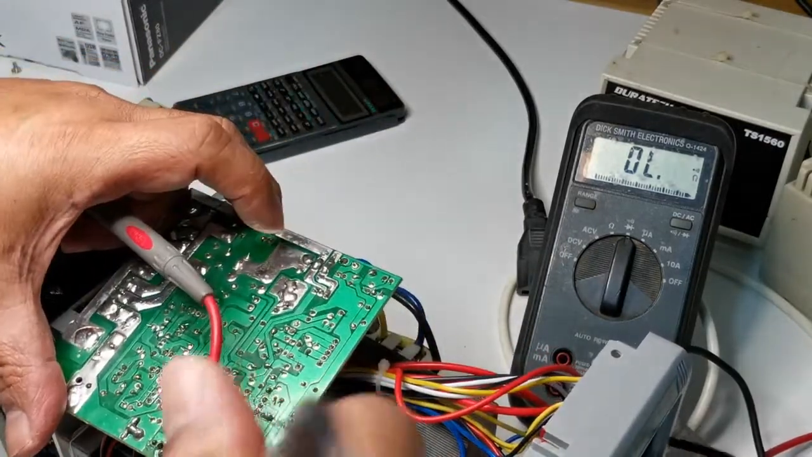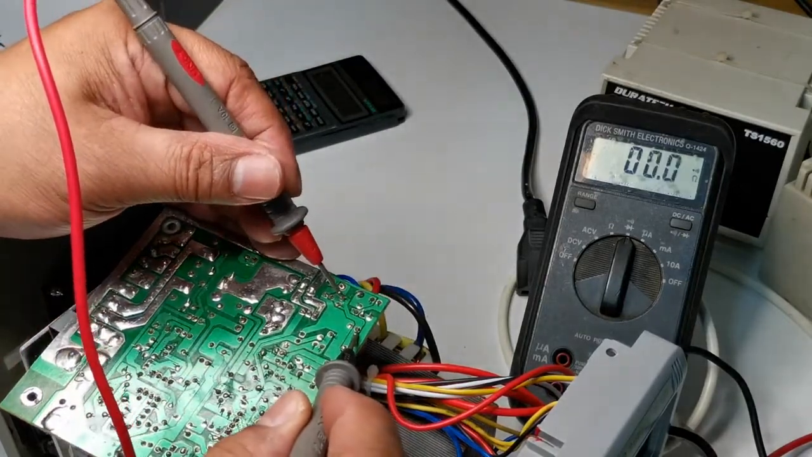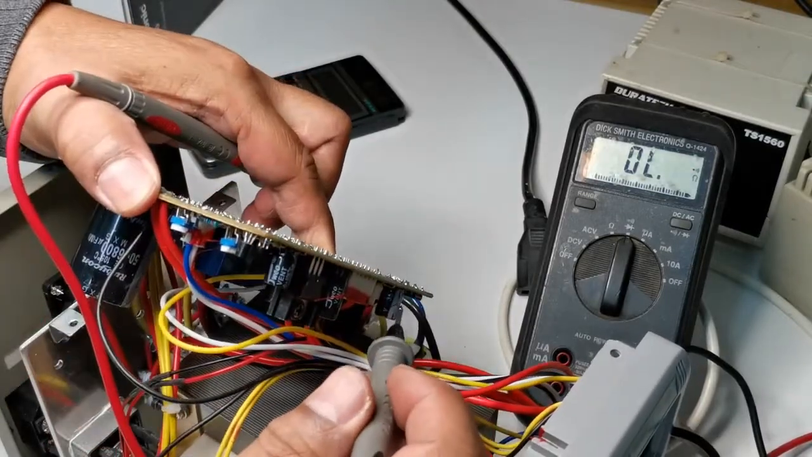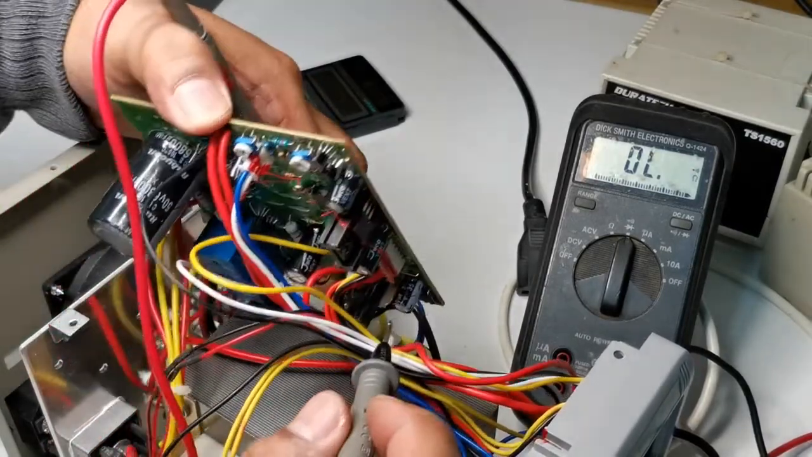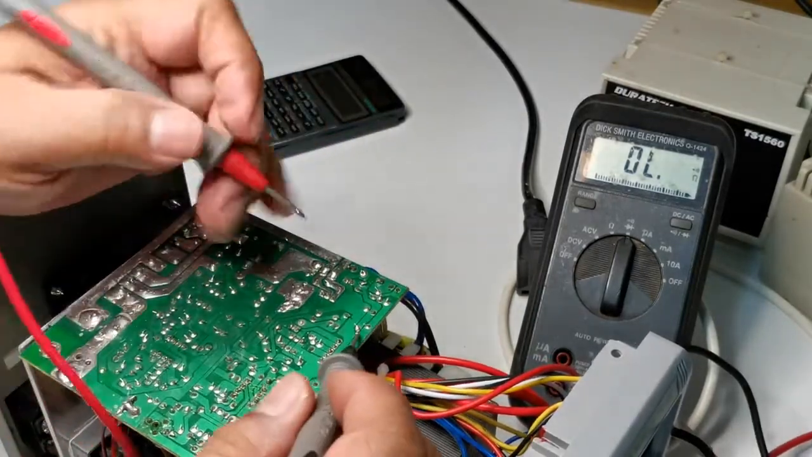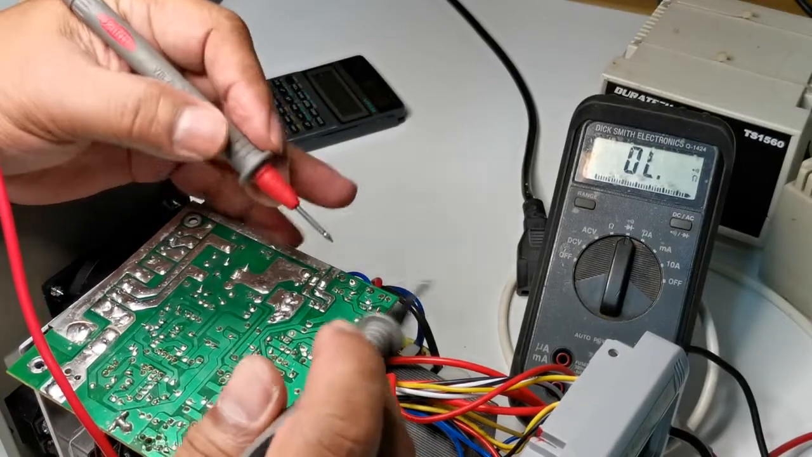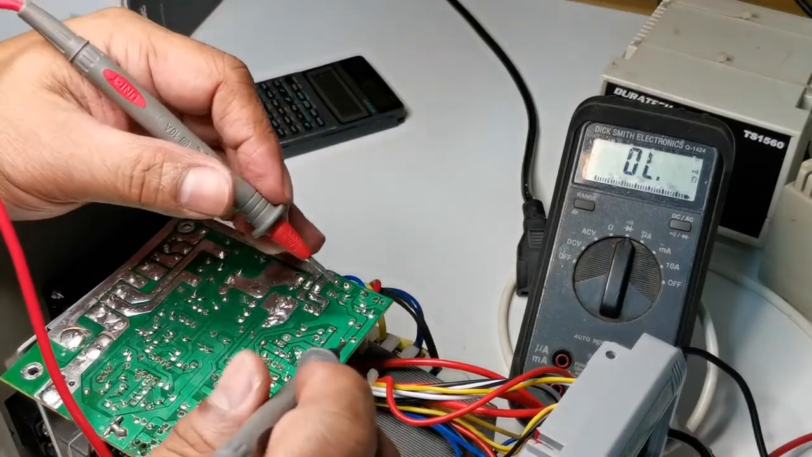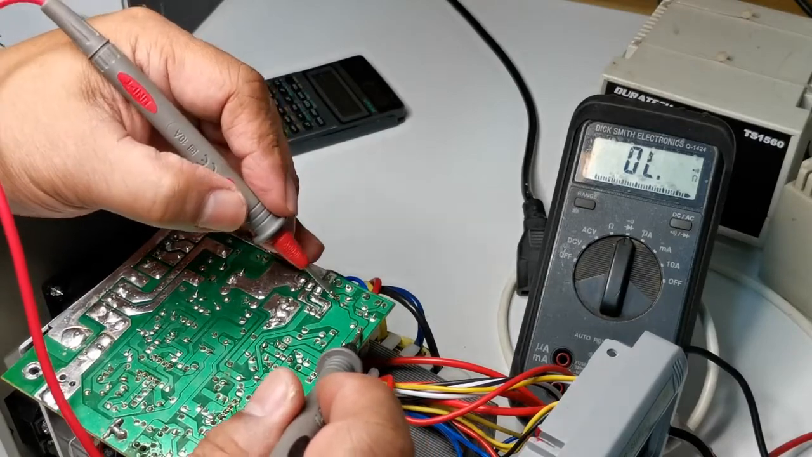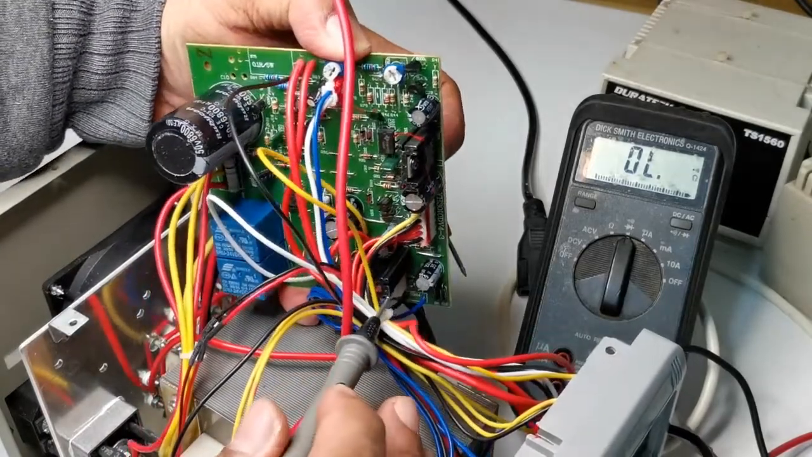So this resistor is coming from this guy, what's this, and across the badly burned resistor is a capacitor. It's a 220 microfarad 35 volt capacitor, and that's definitely not the problem. So what we suspect here is the supply voltage from the negative supply. Keep looking. That is a diode.